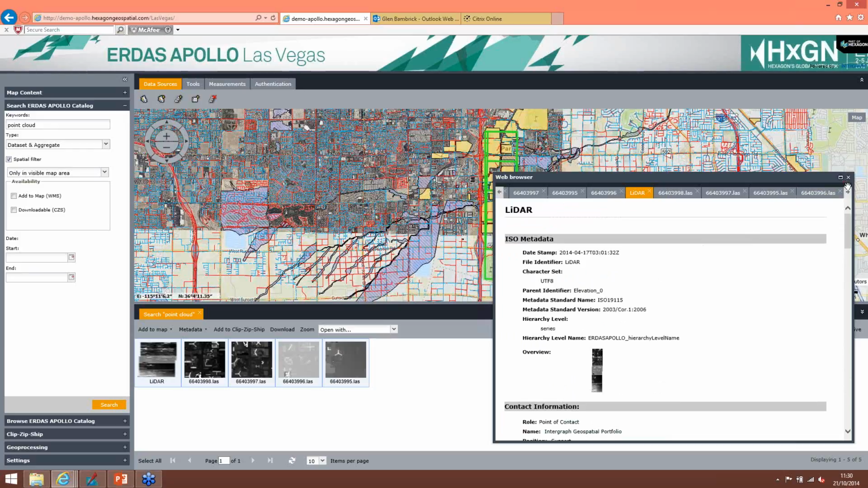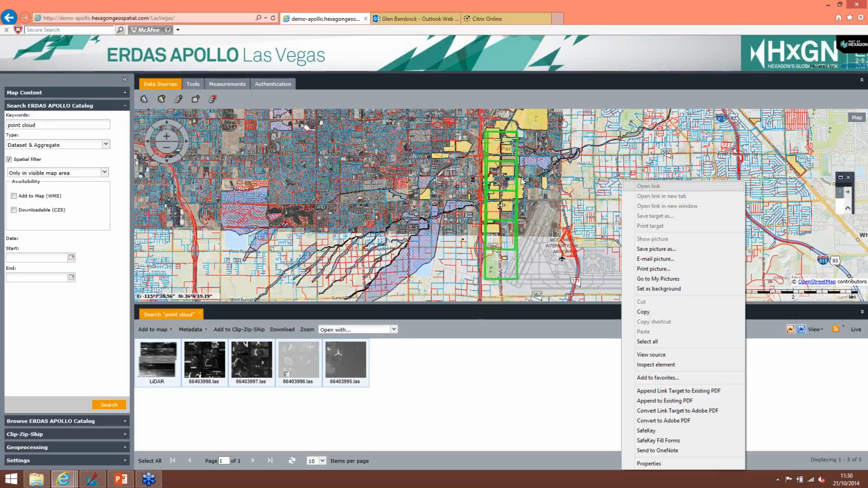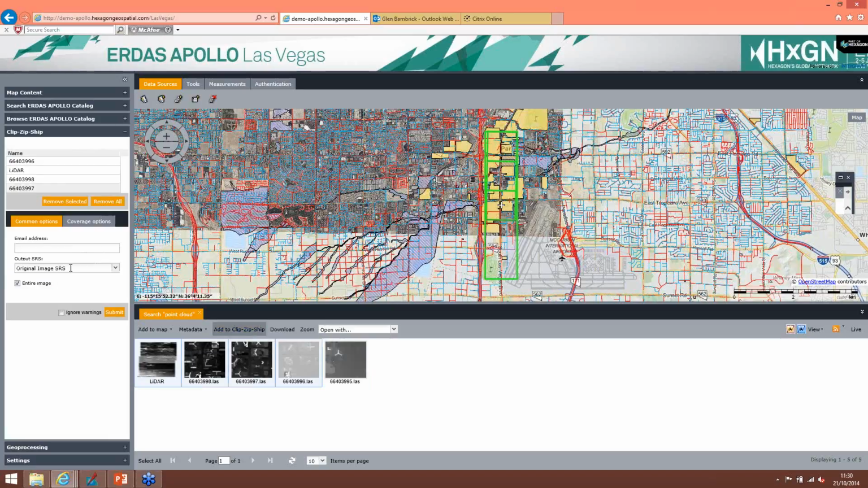Okay. But actually what I want to be able to do is to add this data to be sent to an email, or I'll be sending it to Glenn's email. So what I'll do is I'll pick my last file here. Sorry, pick 2 last files, and I'll pick the 4 here. And I'll go add to clip, zip, and ship, and up pops my clip, zip, and ship.